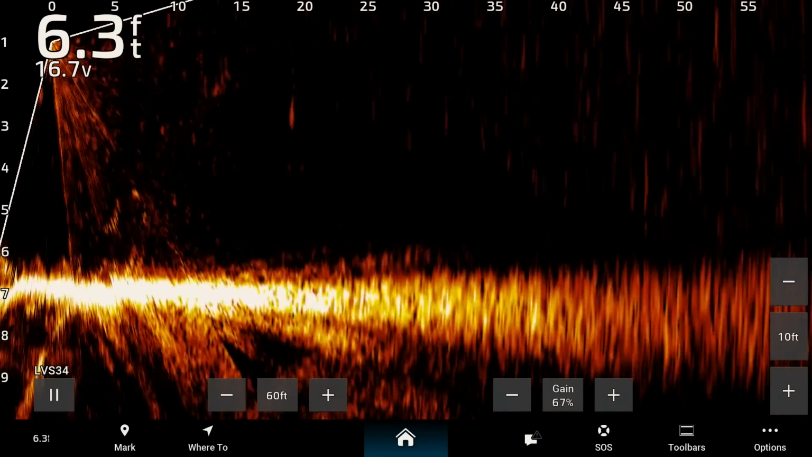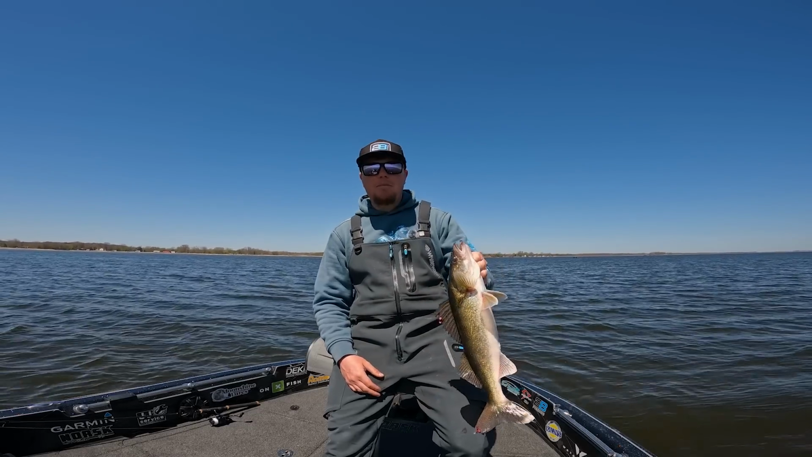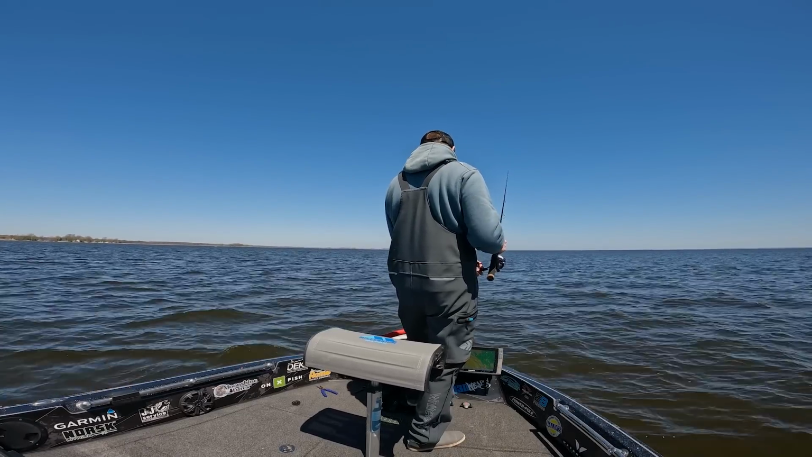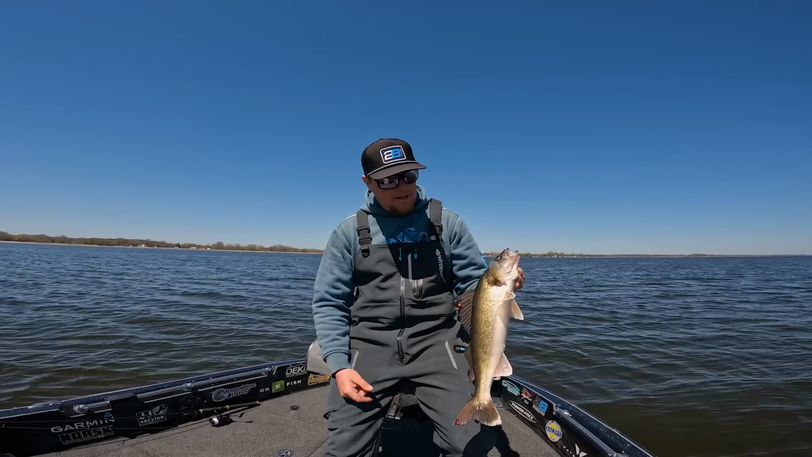And if you have your settings dialed, these fish are really gonna show up, they're gonna pop, and you're gonna be able to make accurate casts at them, especially if you can get them dialed in close enough to the boat where you don't have to make a super long cast. Obviously, work them to your hair jig. So right there is an awesome fish.